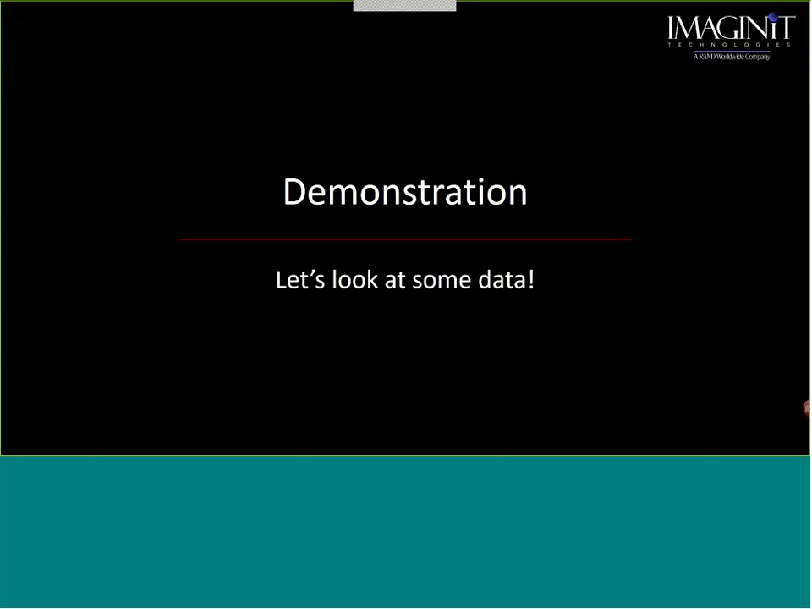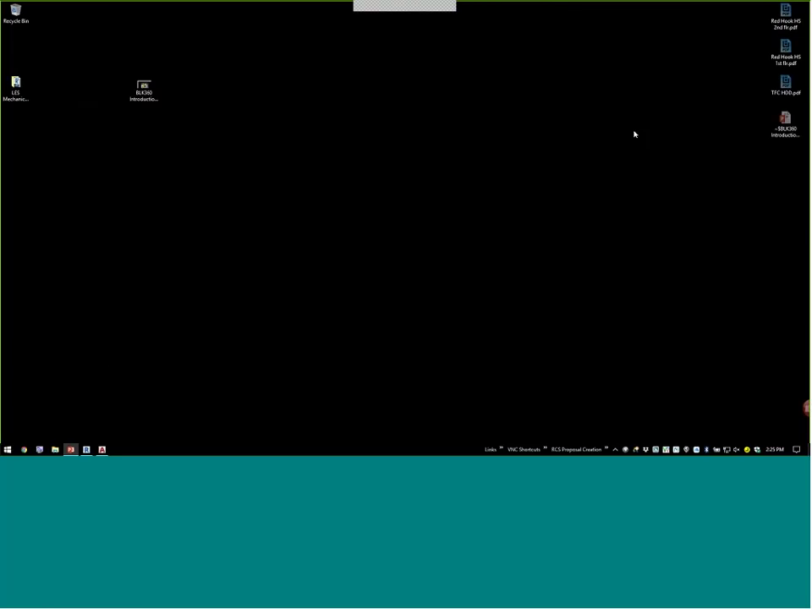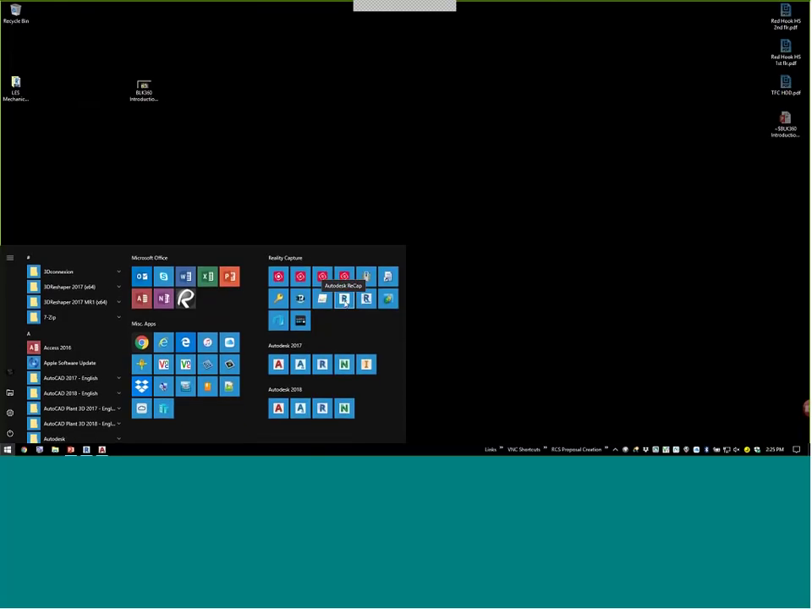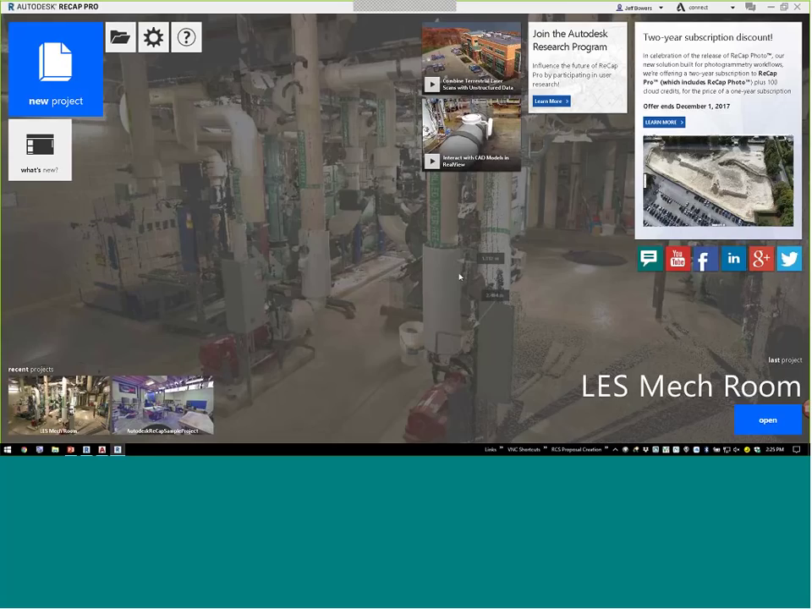Now, kind of going through option 2. So now what I'm going to do is get rid of the PowerPoint and start looking at the data. So I'm going to go ahead and start up Autodesk Recap. We're going to give it a second here. And here we go. So this is what you would typically see when starting a new project.